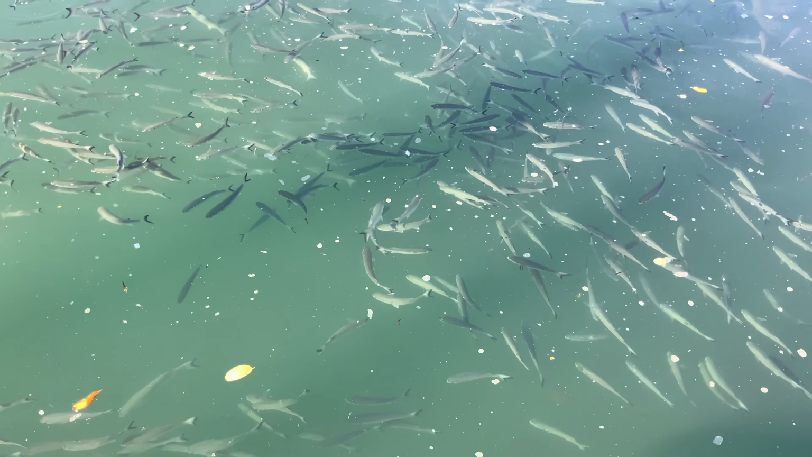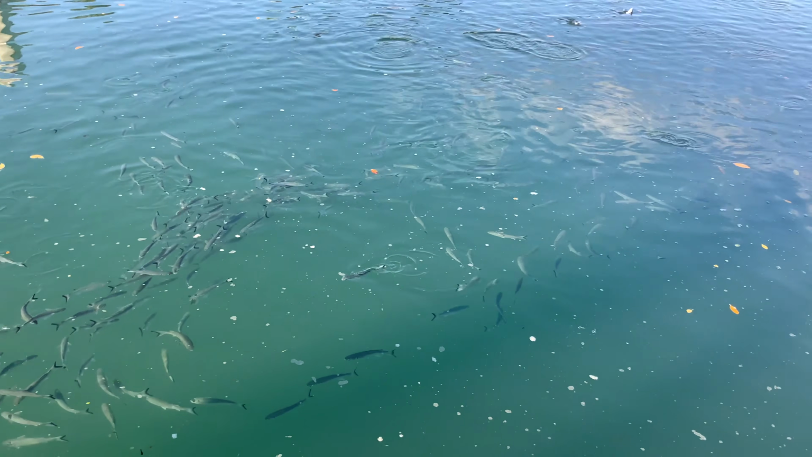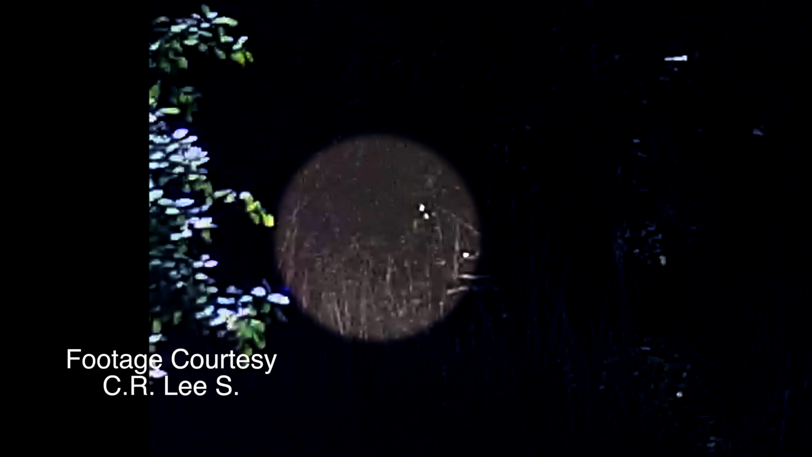That's not a mullet. It's pareidolia. The point is, just because it blends in doesn't mean it's not a mullet. Thank goodness we went and looked for ourselves.